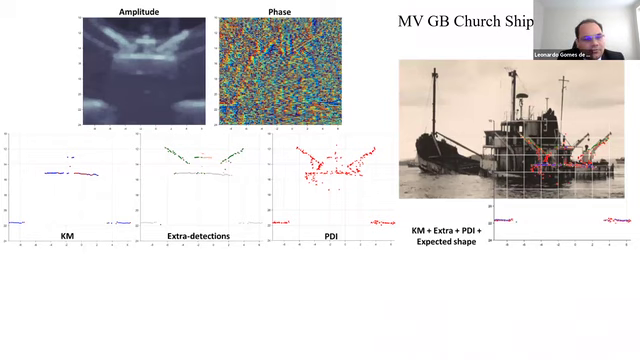Example number 5, lifeboat davits at the GB Church shipwreck. In this case, these two results are very close. The manufacturer solutions again keep just one solution per beam and fail to show the lifeboat davits.